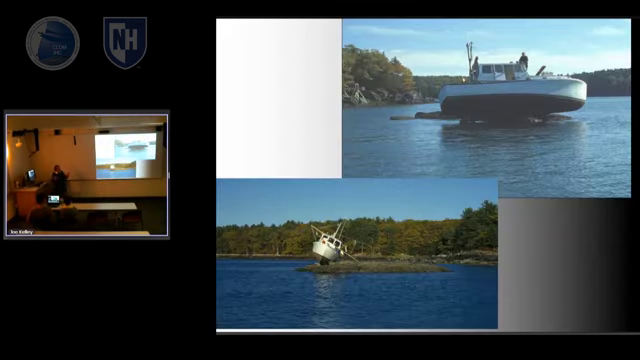My last slide, you know, how far away were we from the dock? A quarter of a mile. The captain of the boat had been there for 13 years. And how did we do it?